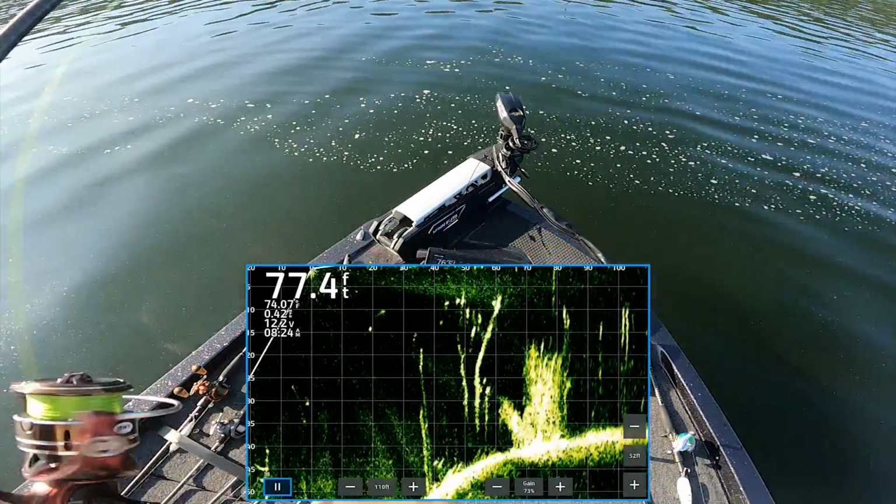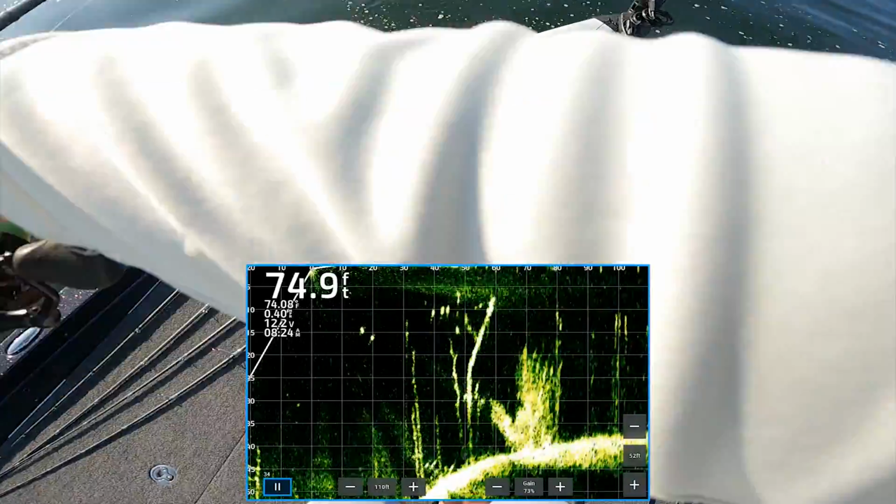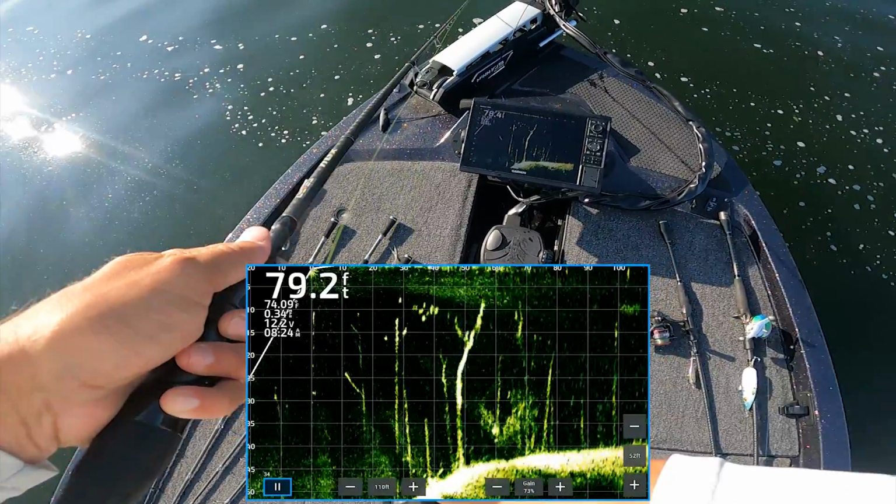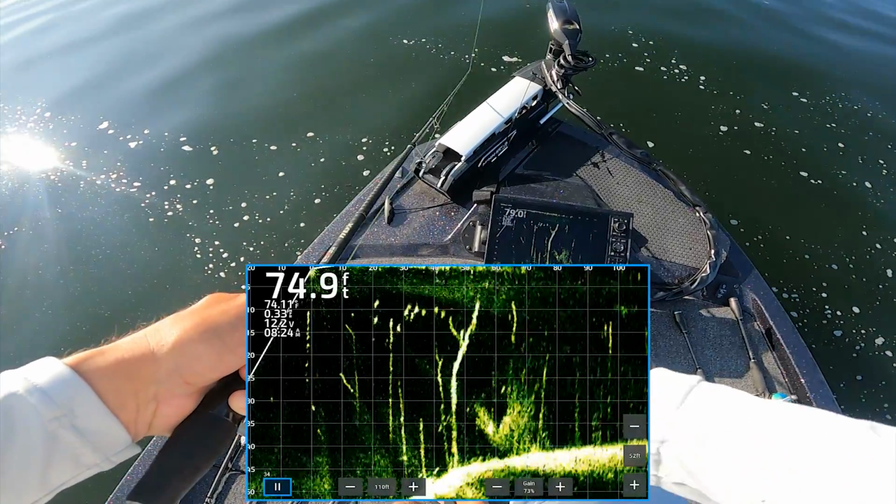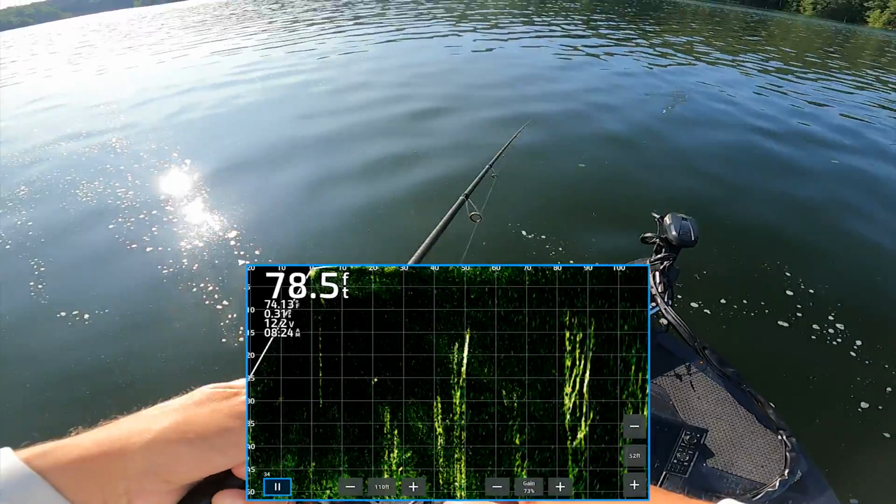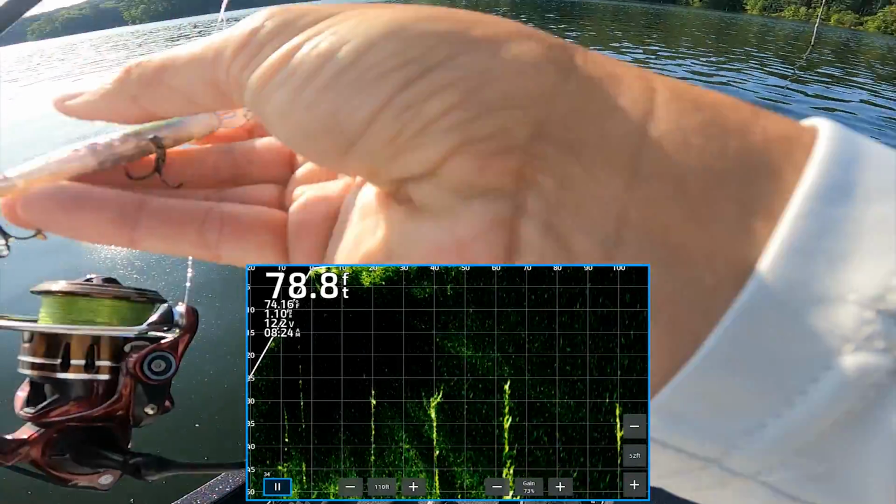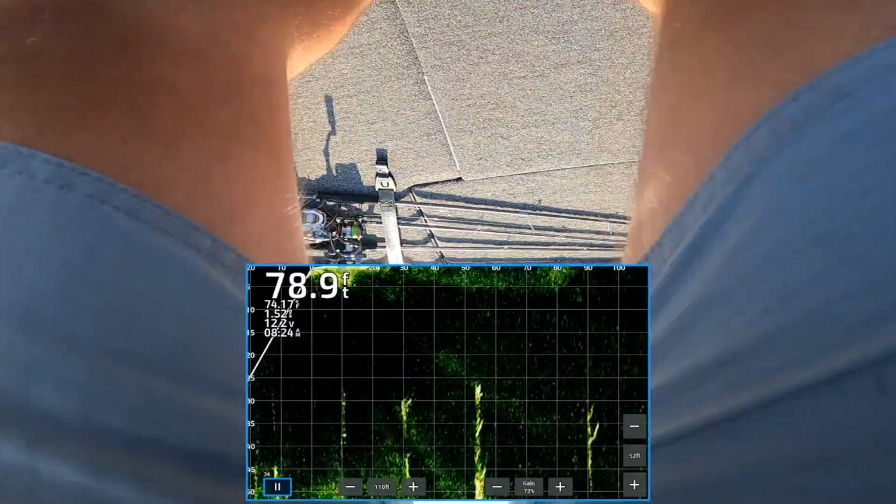Bait's done. I can just tell. And I messed the spot up here. They're too deep. Oh, we jacked it up.